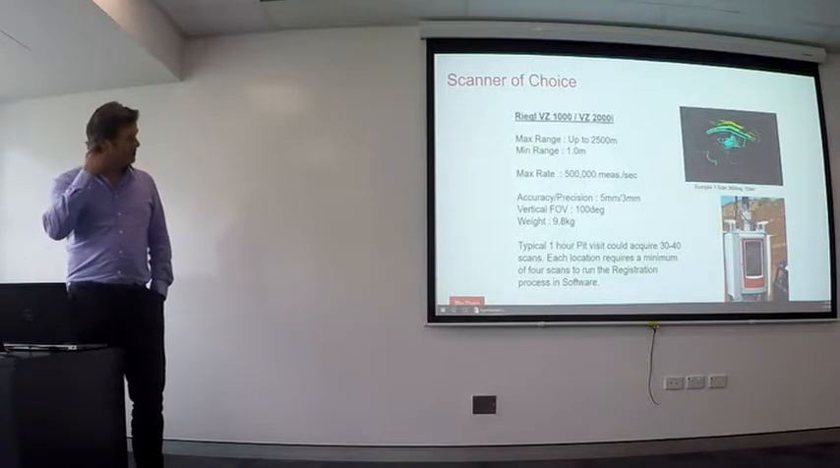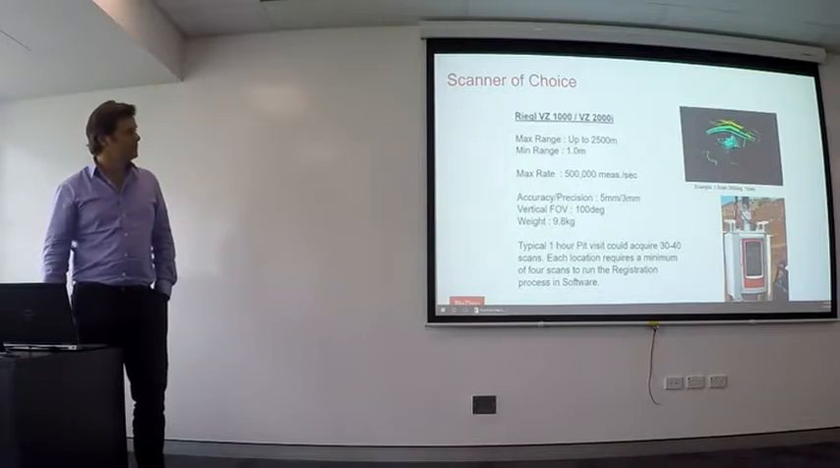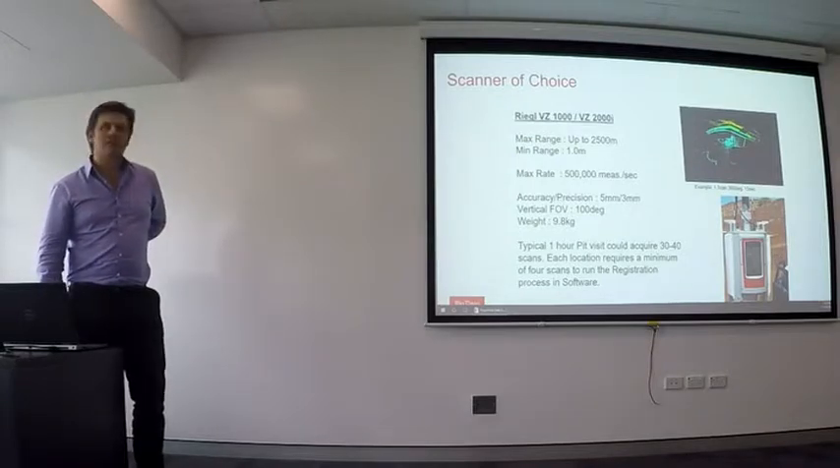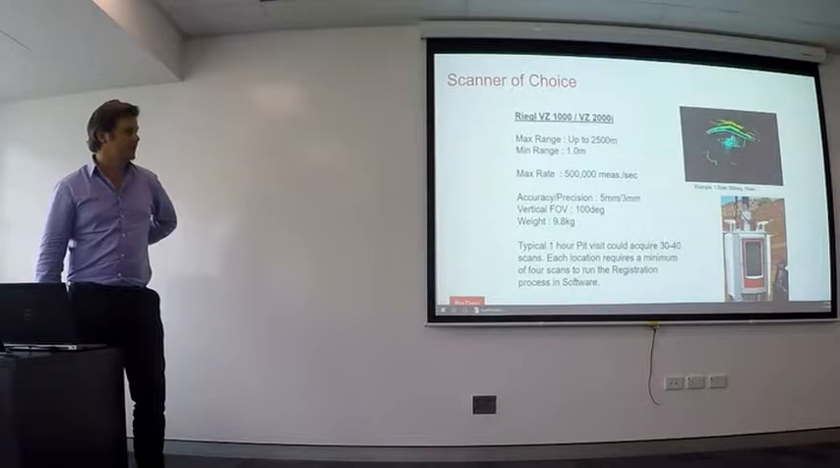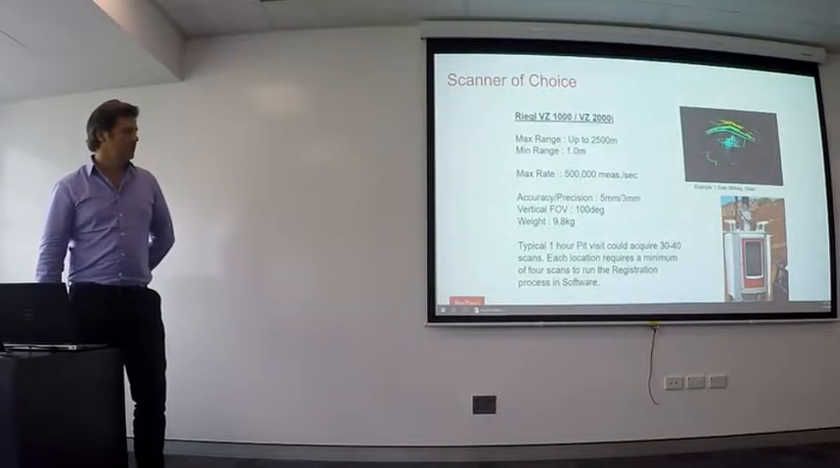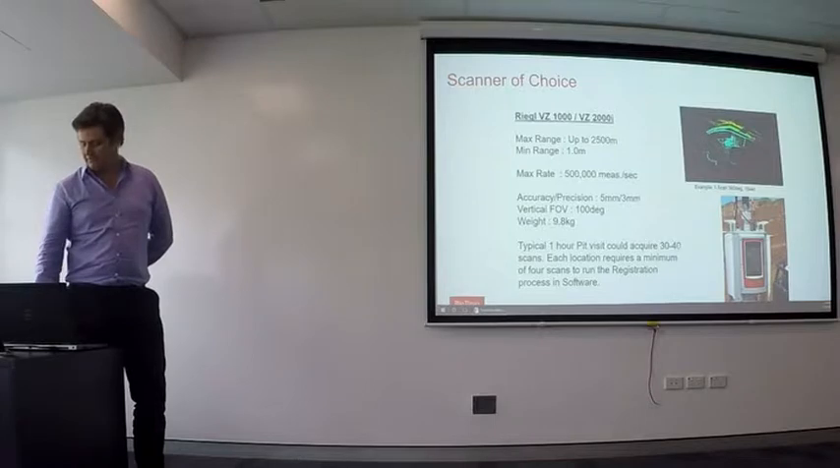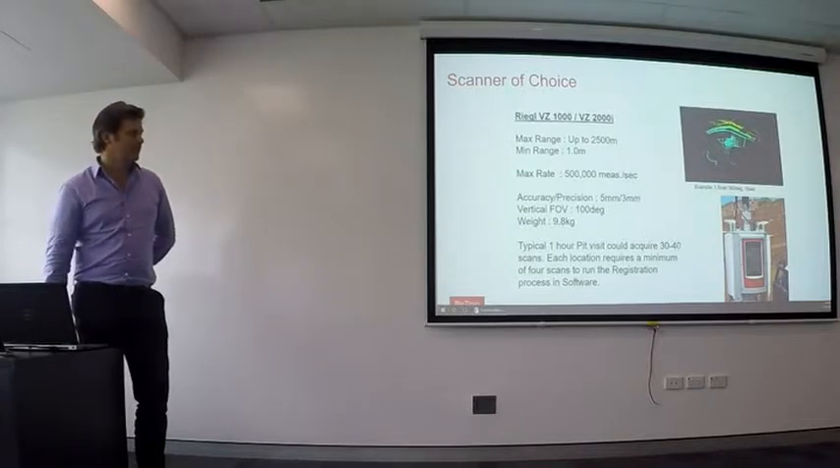Our instrument of choice was the Riegl VZ-1000 and now the VZ-2000, which gives us a range of up to 2.5 kilometres, a minimum of 1.5 metres, and up to 500,000 measurements per second. It's around 10 kilos in weight. Typically we're getting 30 to 40 scans within an hour of driving in the pit, at 15 seconds per 360 scan, so it's very efficient.